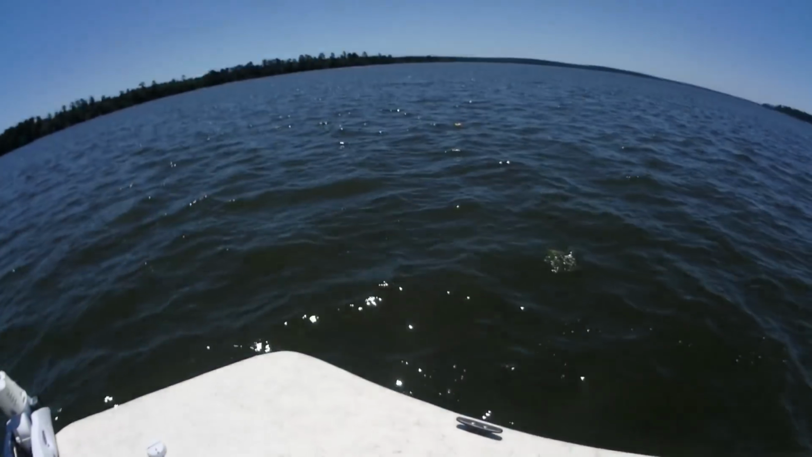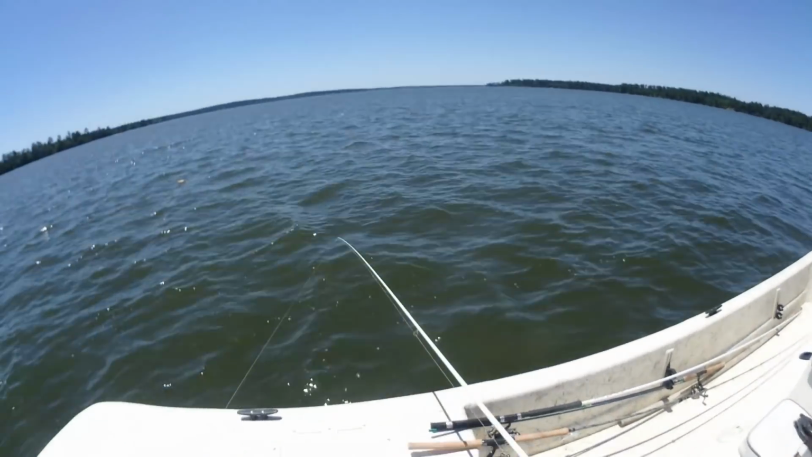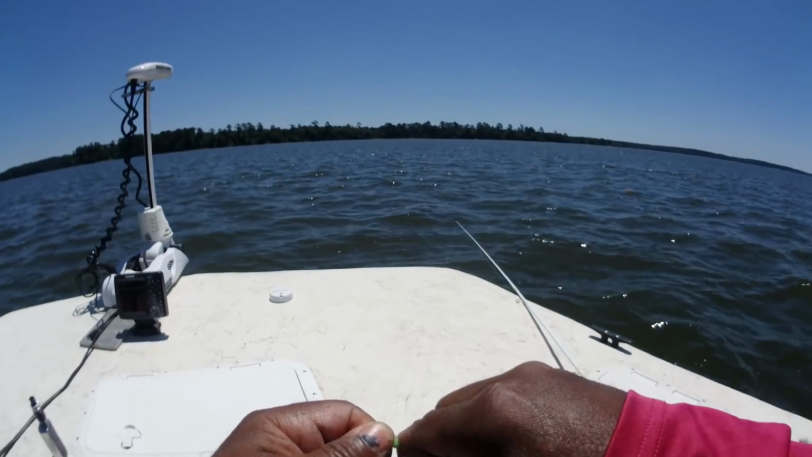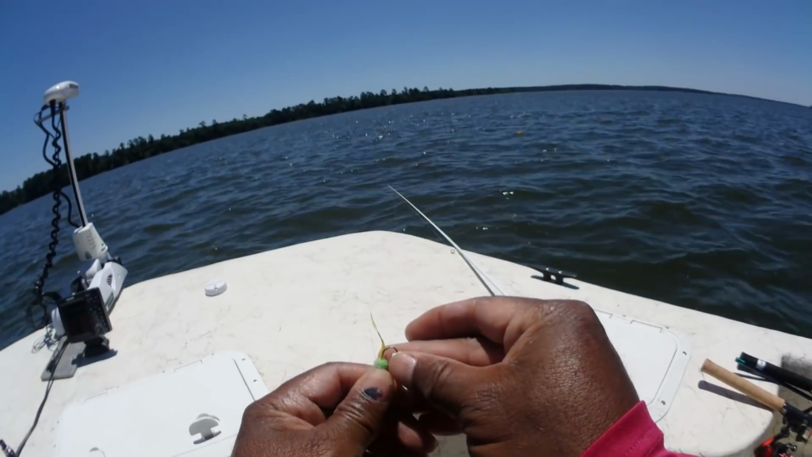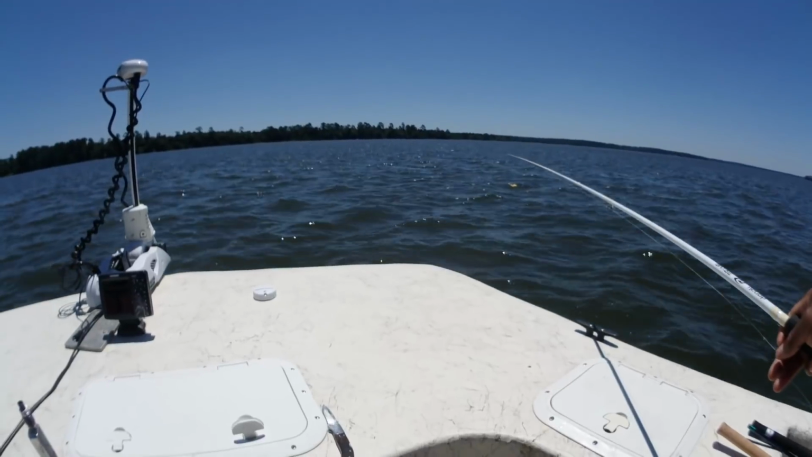He came right up under it and was sitting on it. Look at this. You got to be kidding me. How do you throw a big old crappie like that across the boat? You have got to be kidding me. How do you throw a crappie that size across the boat? Wow. Now that right there is what you call a quick release.